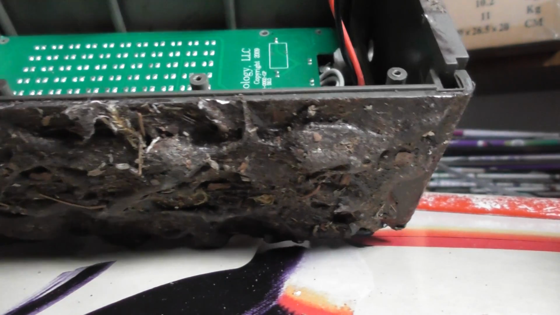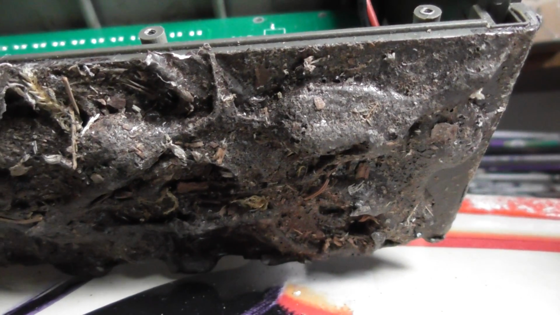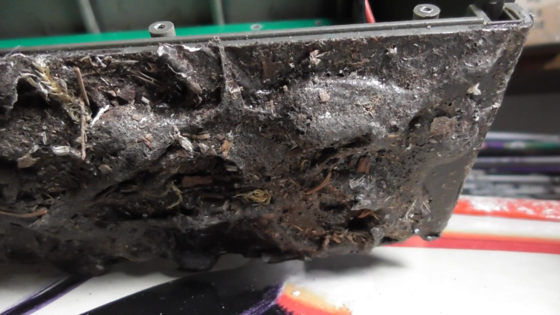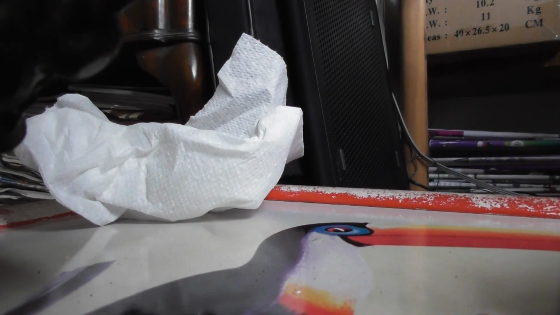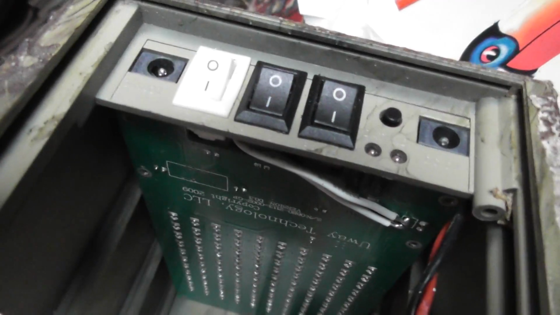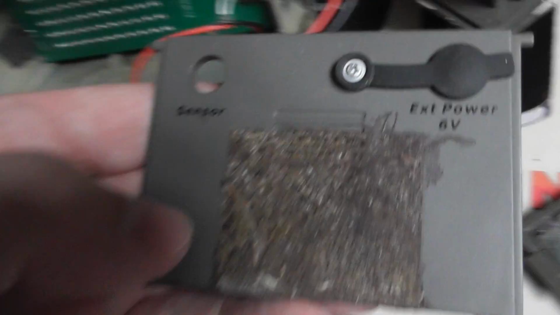So if that's attached there, I don't see how I can get the circuit board out with that attached. So let's see if I can get the other end. Oh, that's just me dropping the other part of the door off there. That's the exterior door.